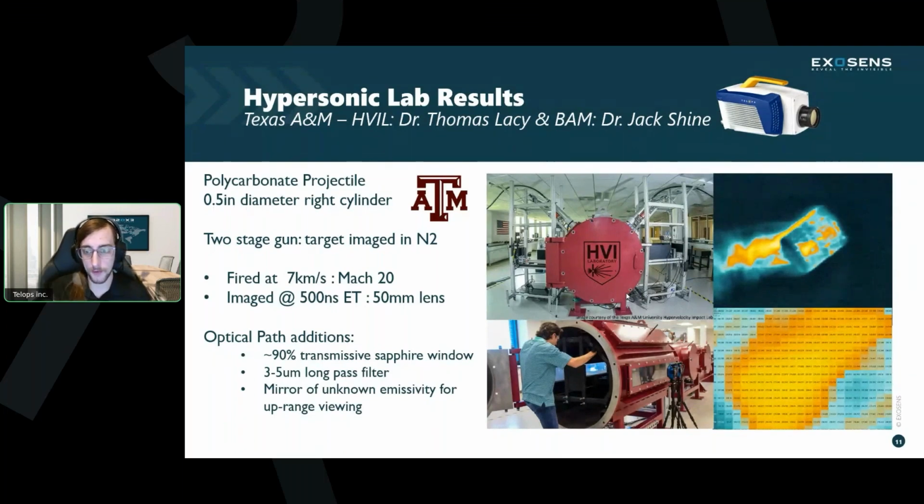Still a lot to think about, but you'll see, on the bottom right, I have zoomed in a little bit on this image up here. You can see all the pixels that we have. That's just one hotspot on the sidewall. With this HD detector, we have a whole lot of temperature gradient information. It's far more than just a few points to average. So we're very pleased with that, and we thank Texas A&M for having us out.